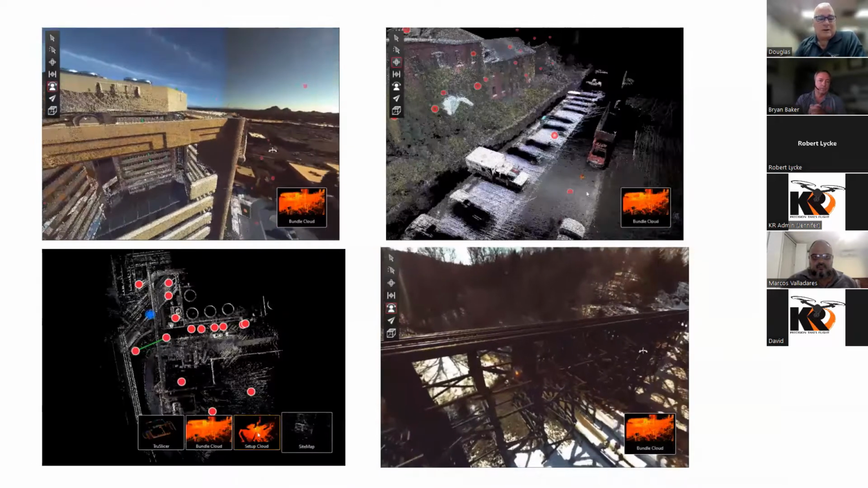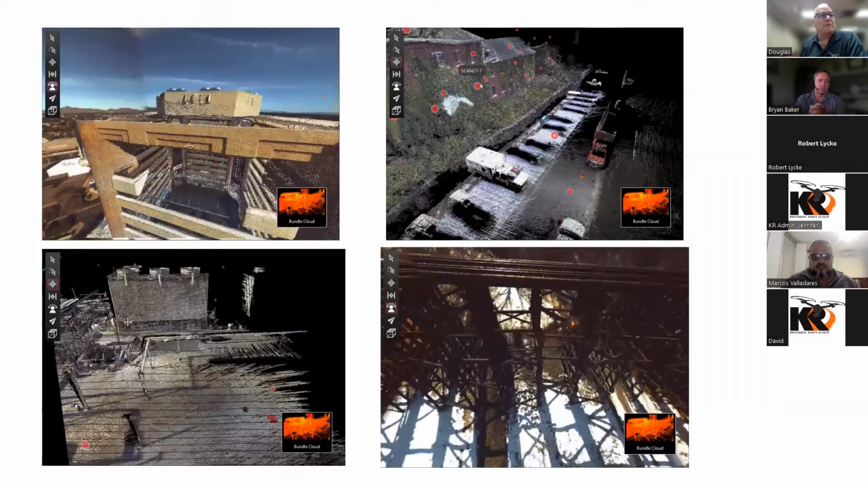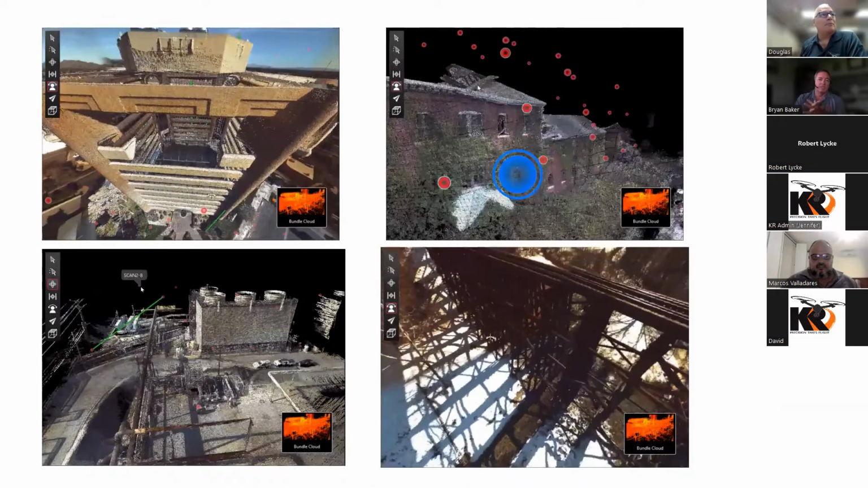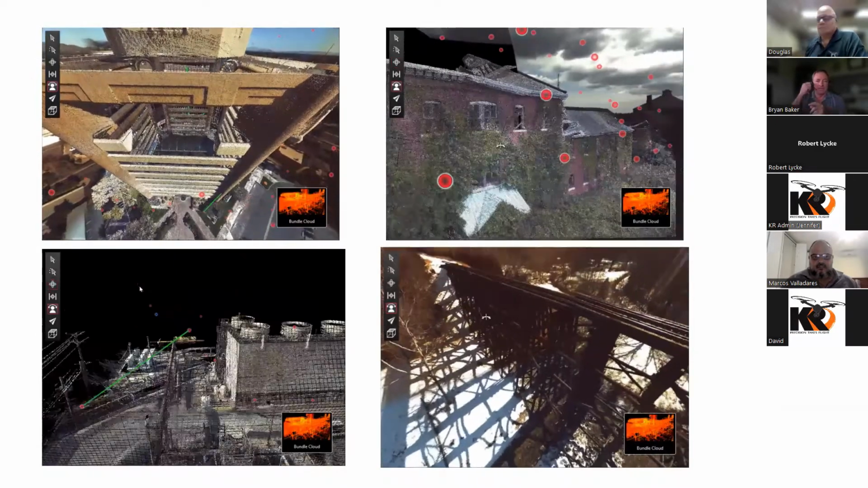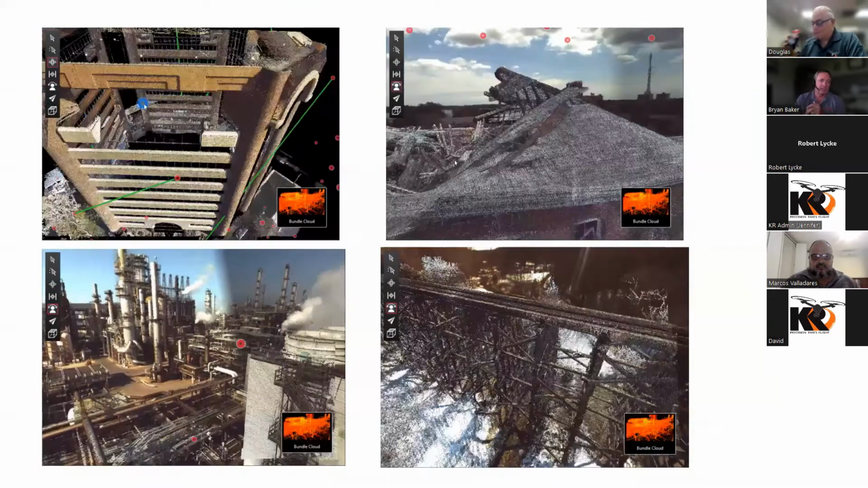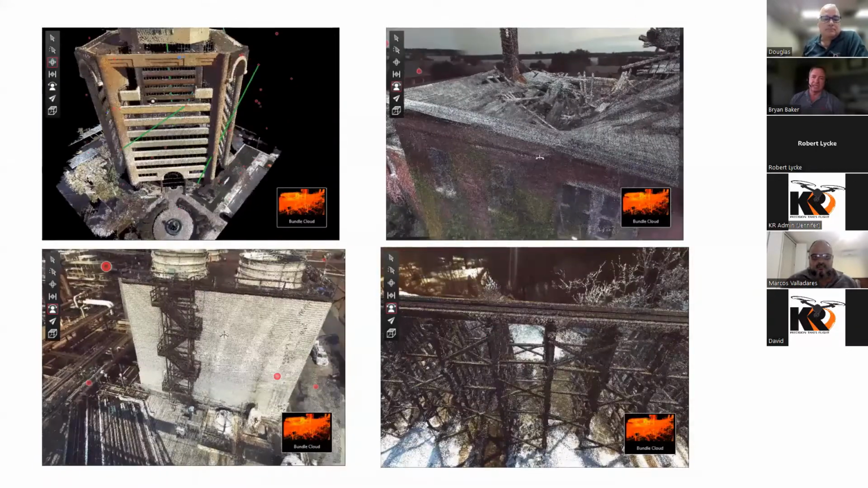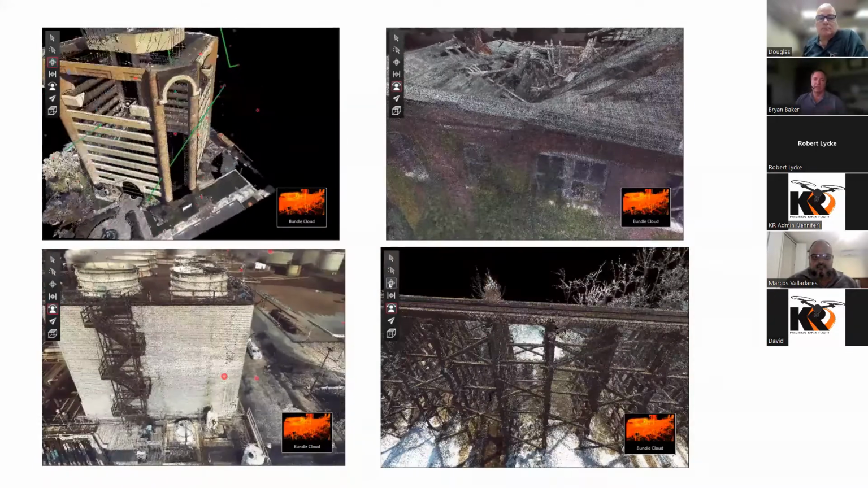I think here we've got some live views that are happening in front of people, some video you captured of the job site. Well, these videos are of the data, so it's not actually live. What you're seeing is both imagery and point clouds. This is actually data, so this isn't coming from the tablet controller.